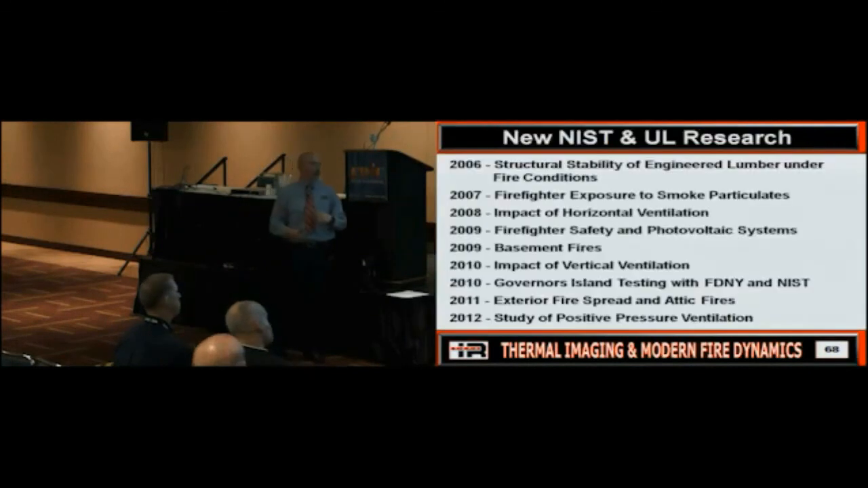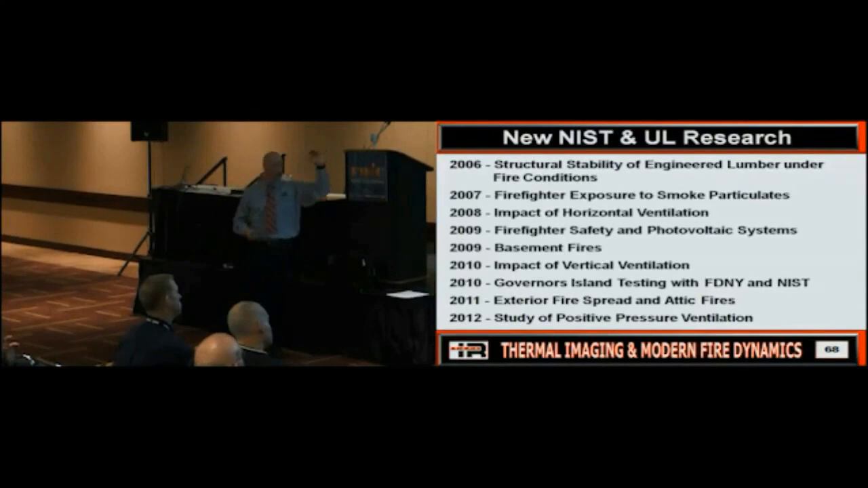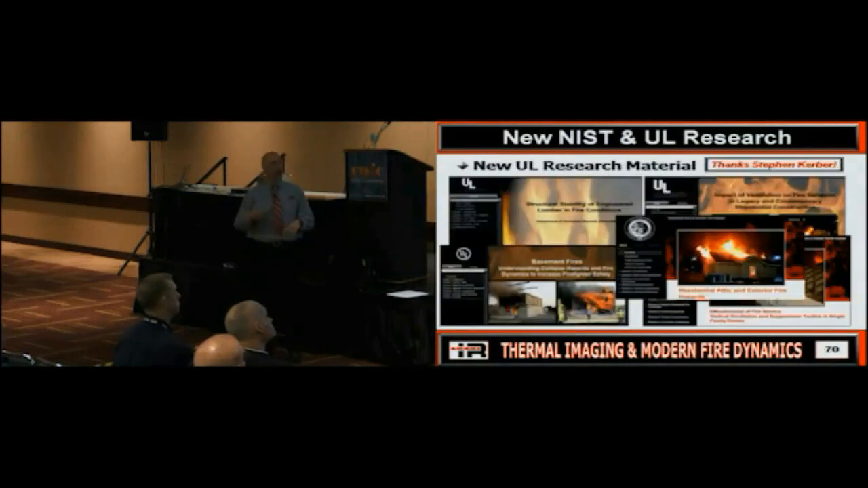So now we're going to tear off into the next one. Here's the NIST UL stuff, and it's all available on their website, so you can go check it out. But the good news is a lot of this stuff, basement fires, vertical ventilation, fire spread, that all has thermal imaging material built into it. So once again, hats off to all those folks, Dan Madrikowski at NIST and Stephen Kerber at UL.